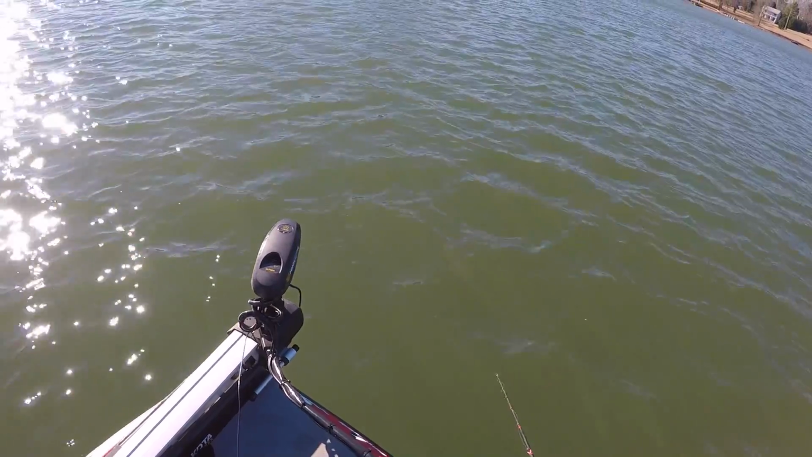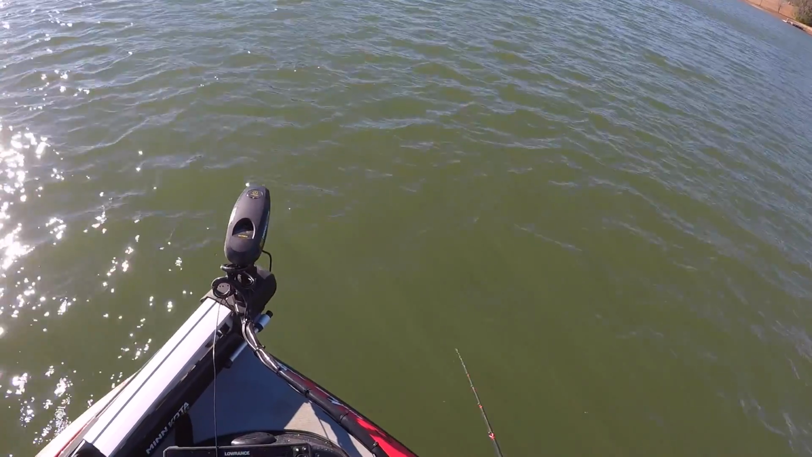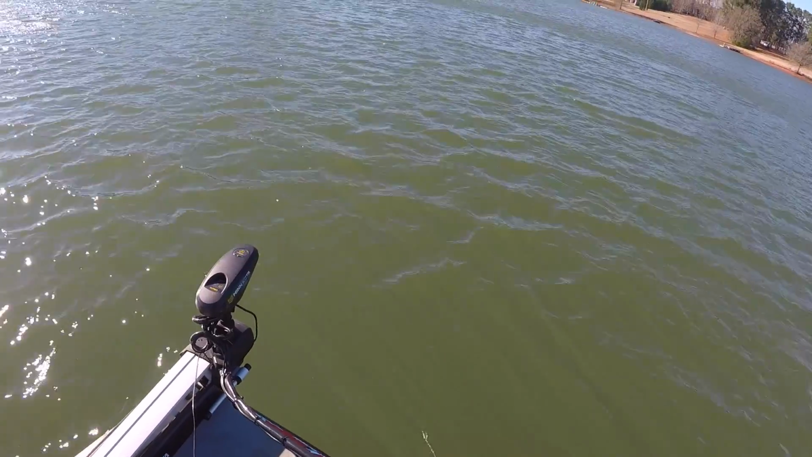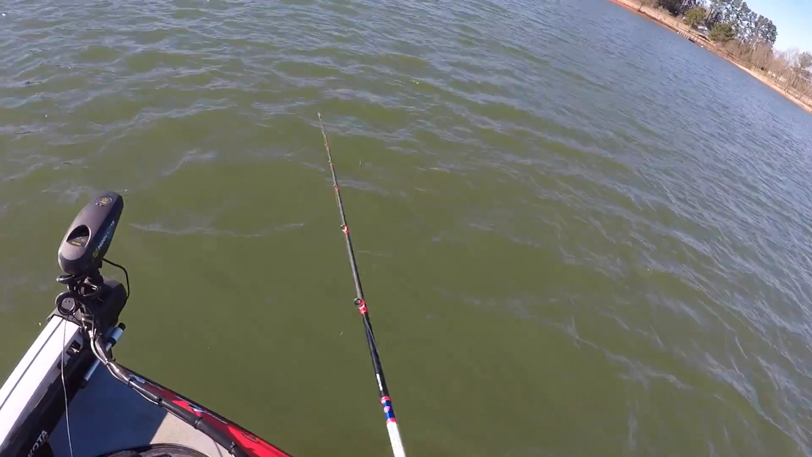Doesn't matter what size it is. They all mark the same thing. It's just like having a big TV. A small TV shows the same thing as a big TV. It's just the size of the screen. No different.